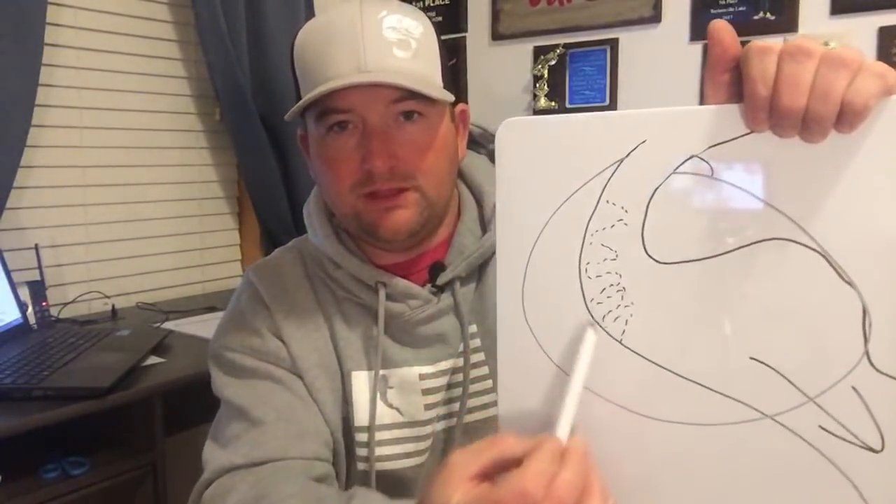So as you're working this bank, you're going to want to go side to side down through here, marking that depth as you work that ledge.